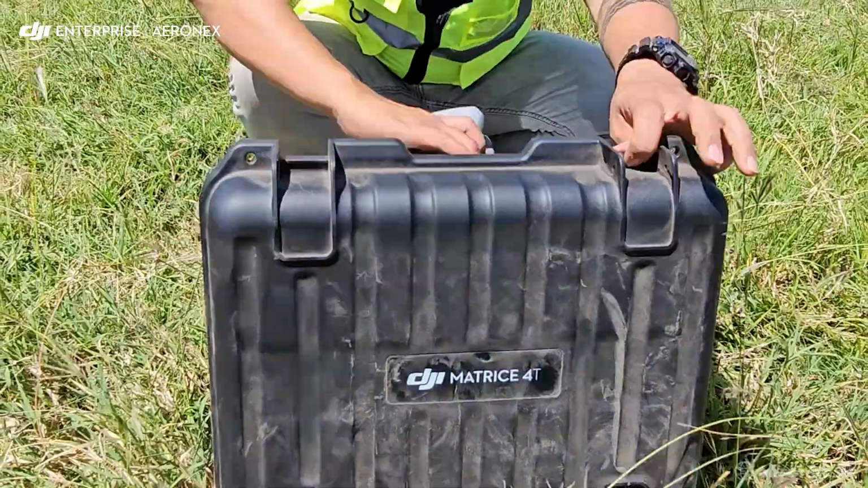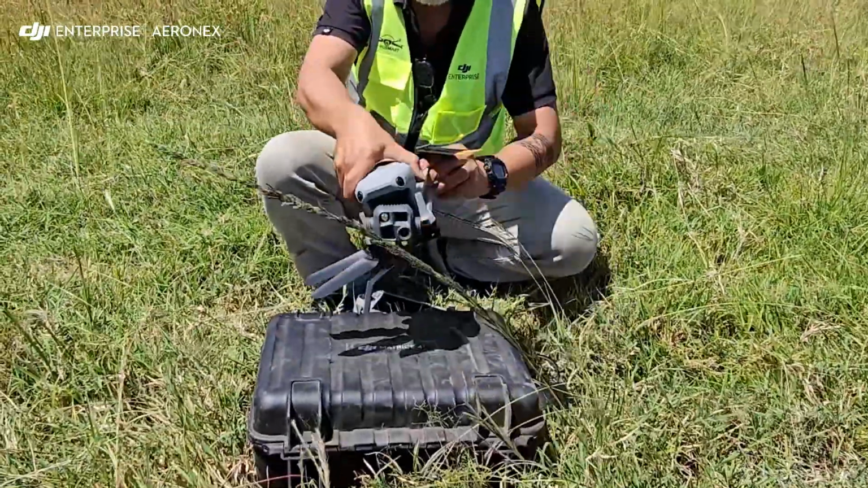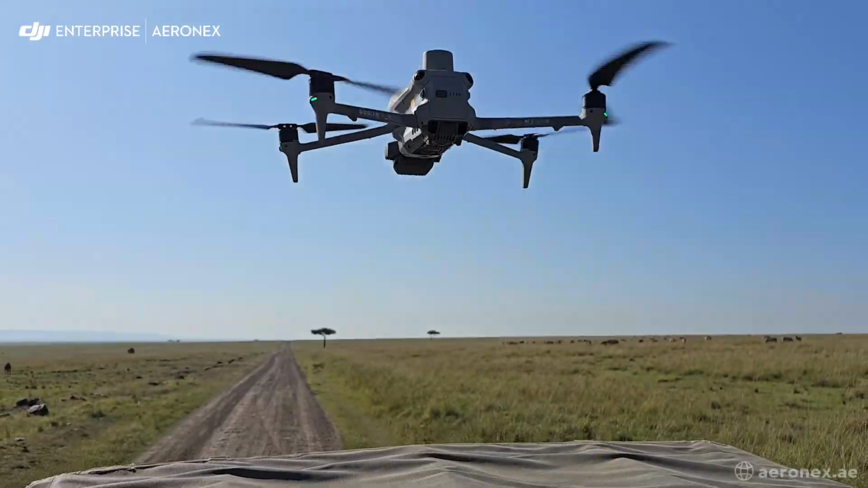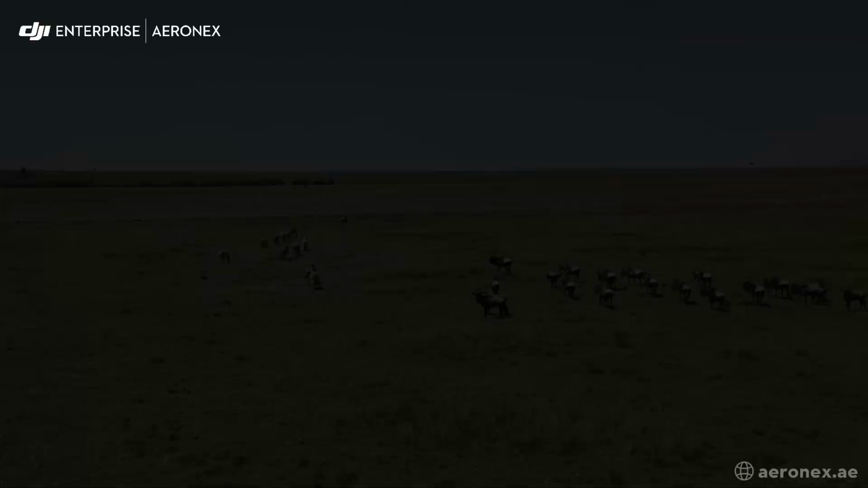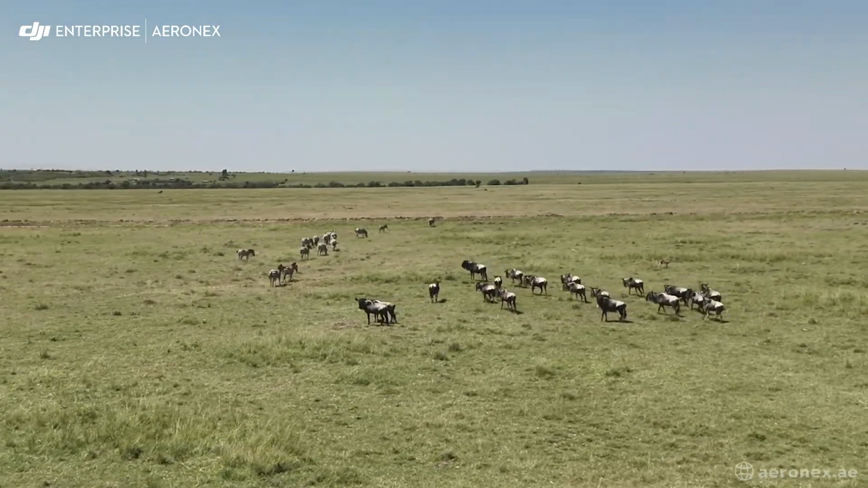So these DJI drones are really effective when it comes to setting it up and just flying it on the go. So instead of burning helicopter gas all the time, we are just deploying the drones in real time. And it has been very effective. So as conflict situations arise or as we get reports from our rangers and from the community, we deploy the drones immediately. This demonstration is just the beginning.